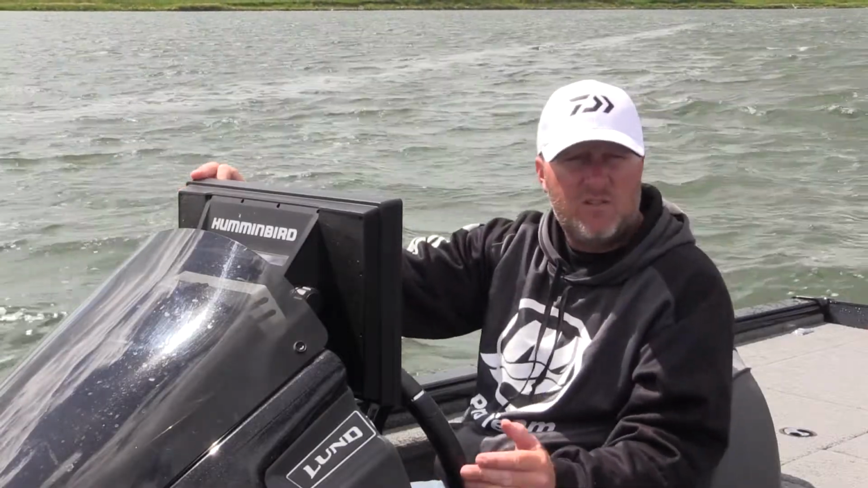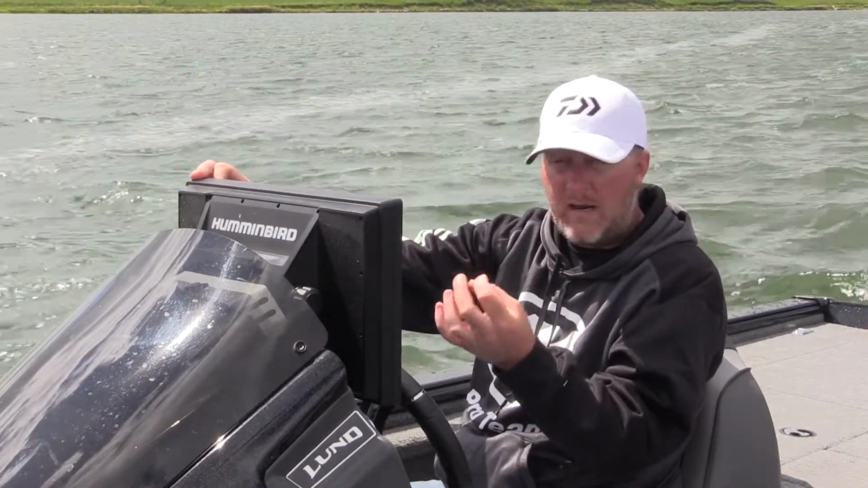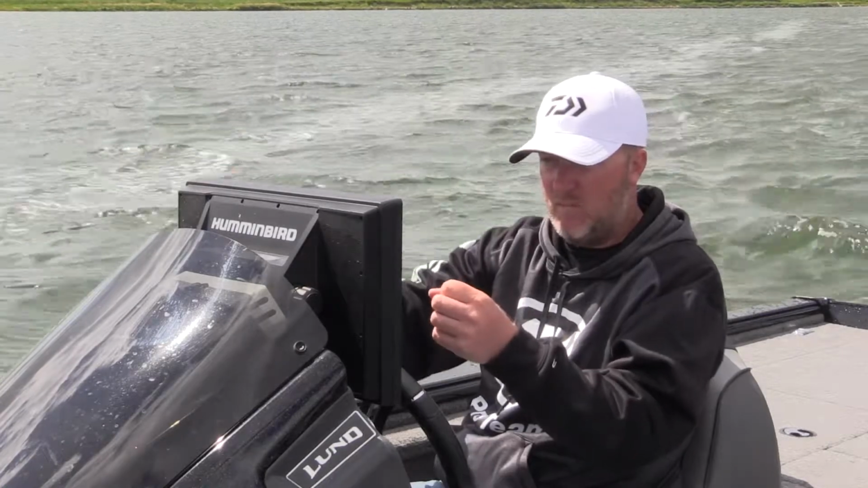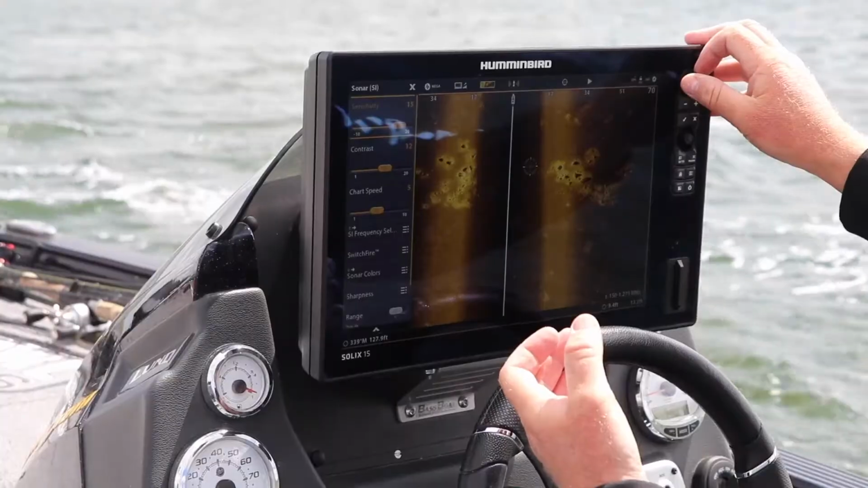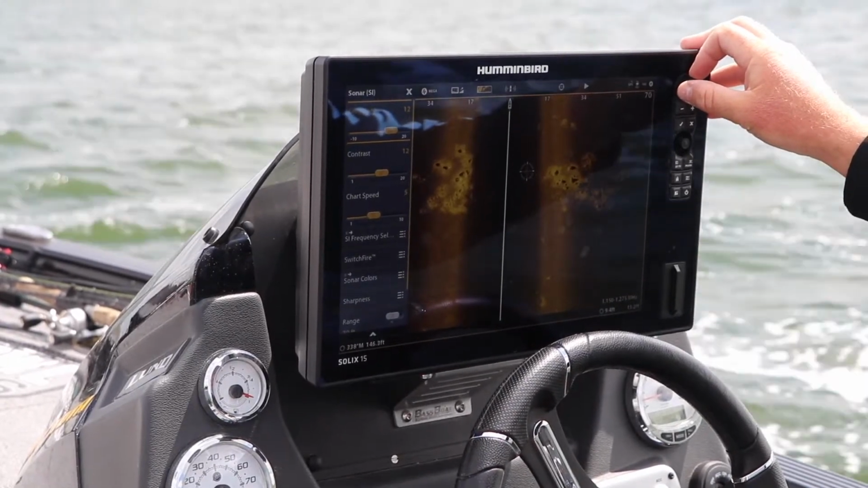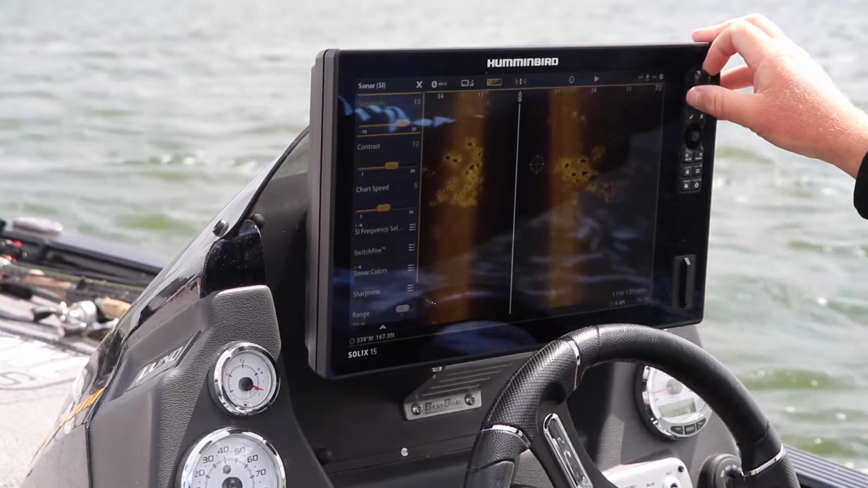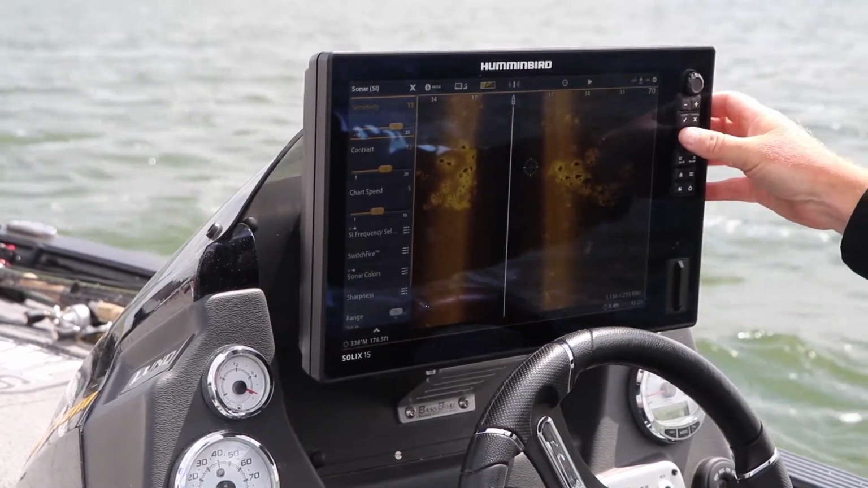Now, if your sensitivity is too high, you're gonna get a bunch of white, bright look to it. It's gonna kind of just overpower the image. It's not gonna look good. If you get too low, everything's gonna get dark. So right here, 13 seems to be the best sensitivity.